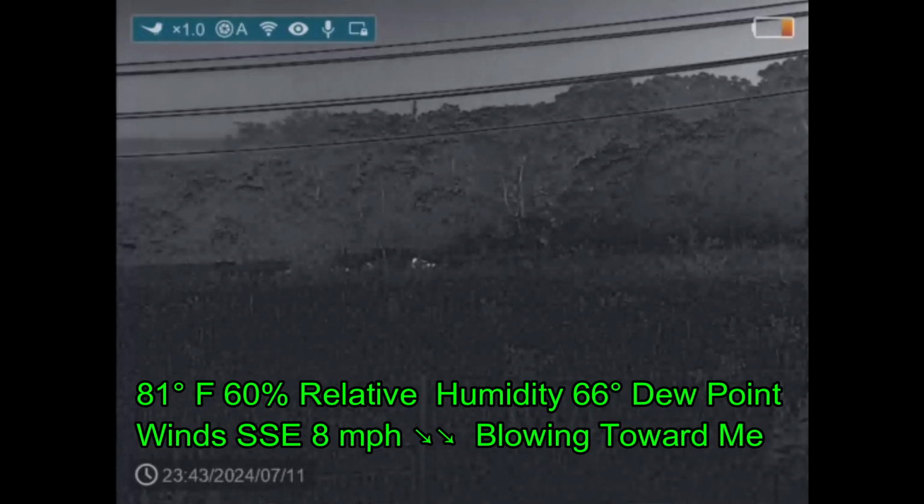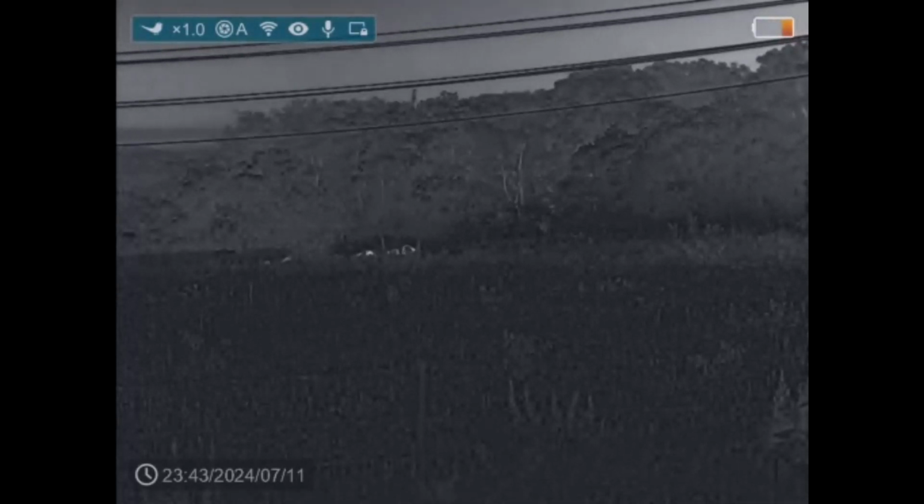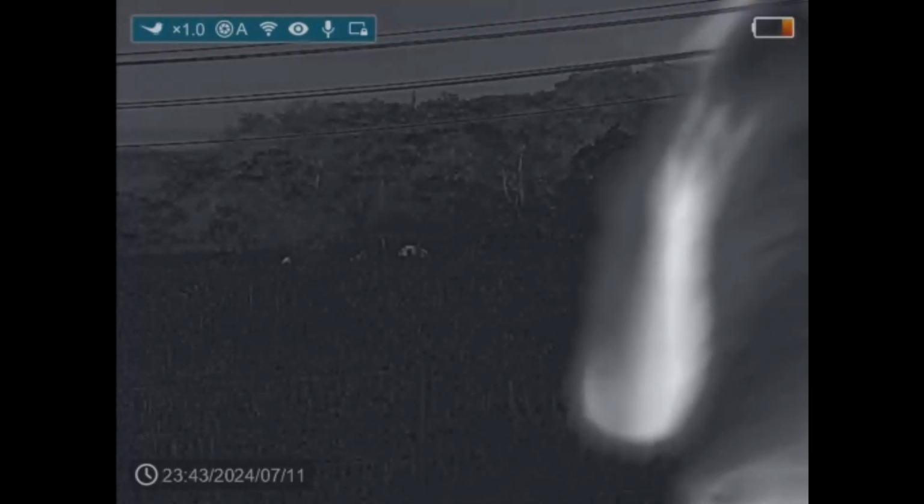What I'm doing at this point is I'm getting out of the truck, I'm getting on the rifle, and I'm trying to sight in on the hogs. When that doesn't work, I'm going to climb up into the truck and very slowly and very meticulously and quietly try to lift the rifle and the shooting sticks into the truck without banging it on the tailgate or anything else to make any noise so as to not spook the hogs.